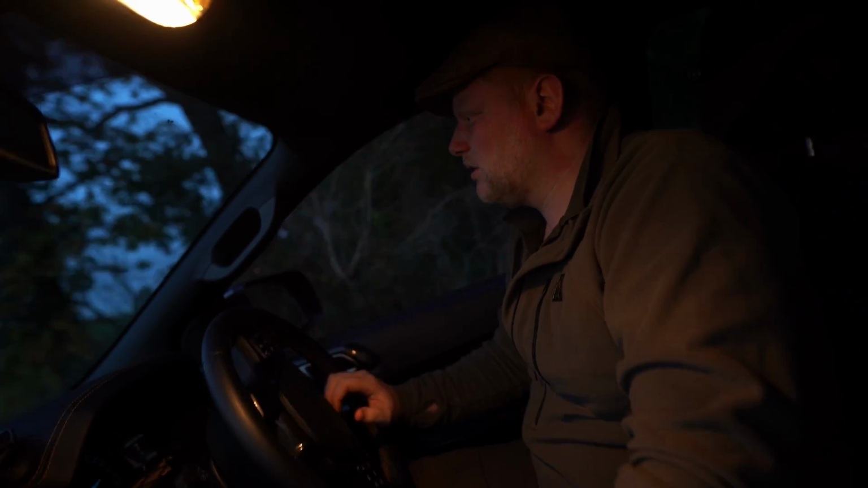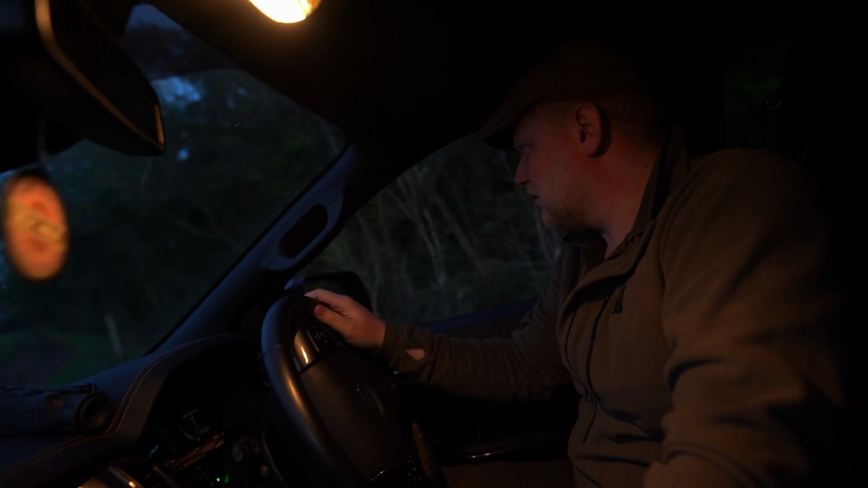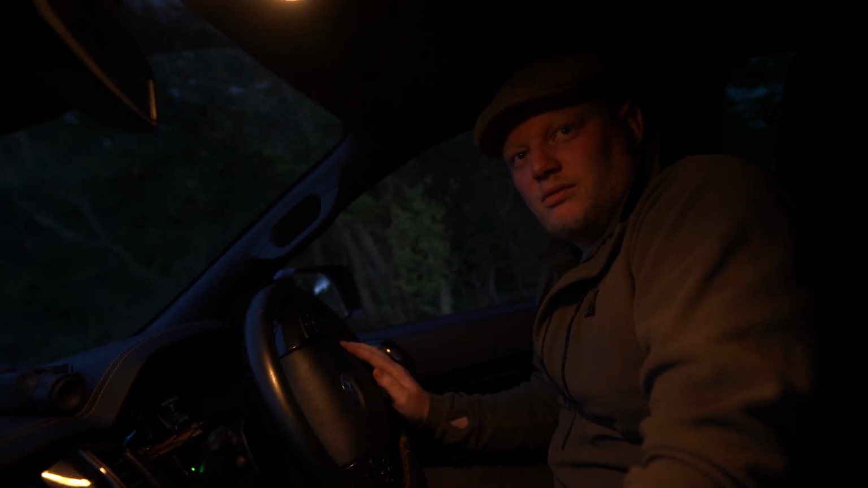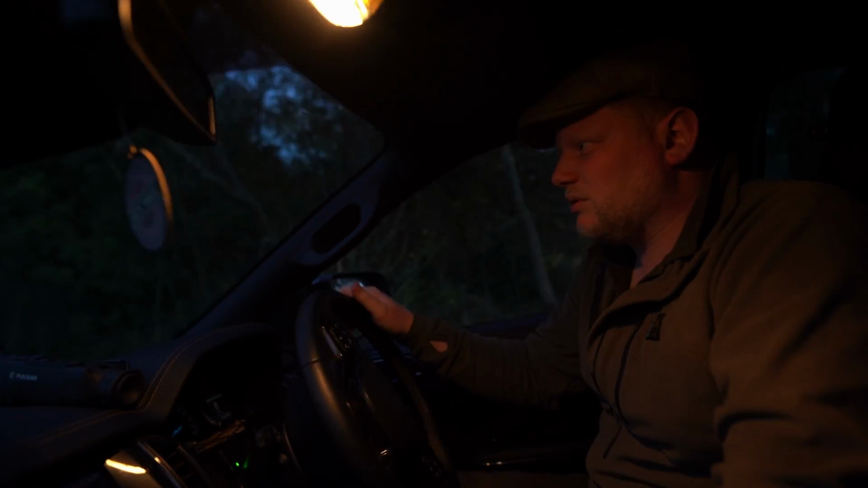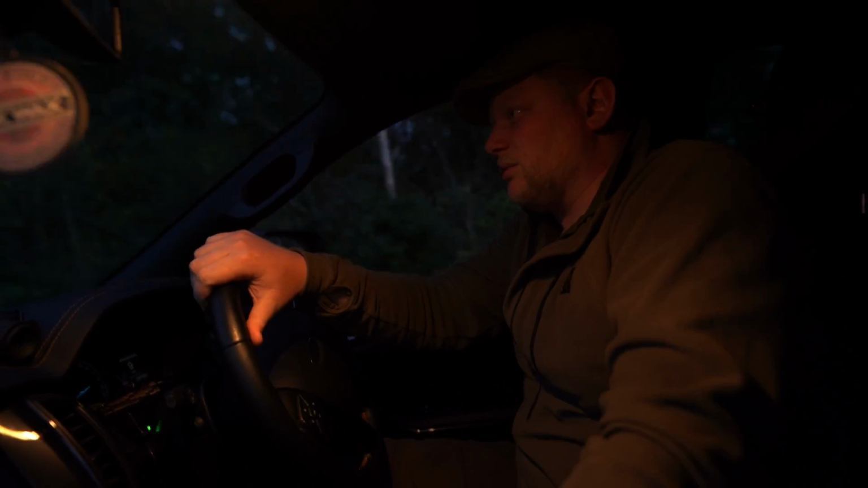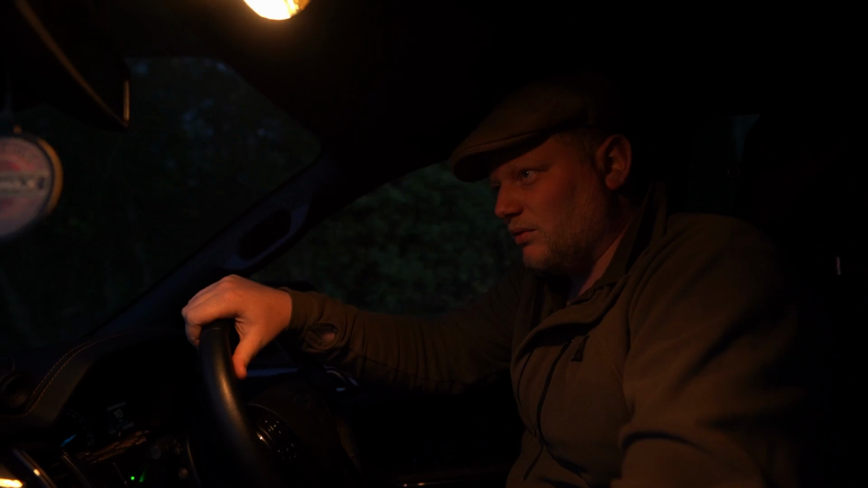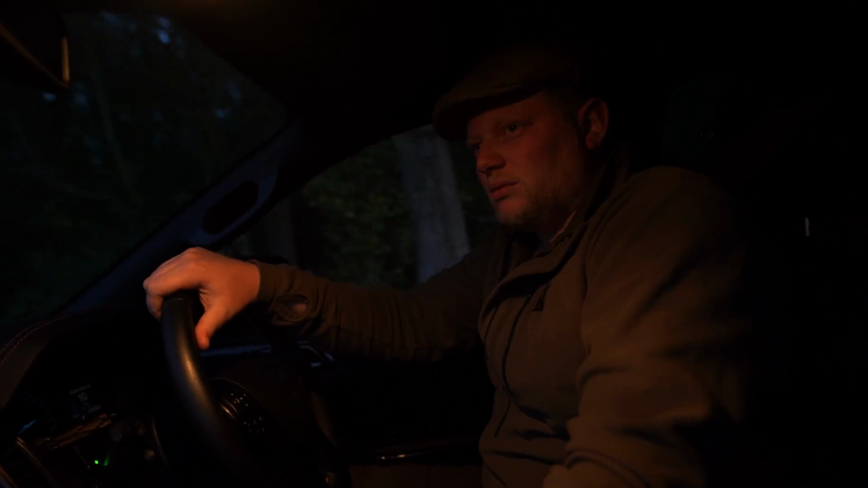So we're just pulling up at the farm now. Plan is, it's getting quite dark now, so foxes do tend to move sort of last light and then into the night. So the plan is we'll go and have a quick nosy about, see if we can see anything moving about.